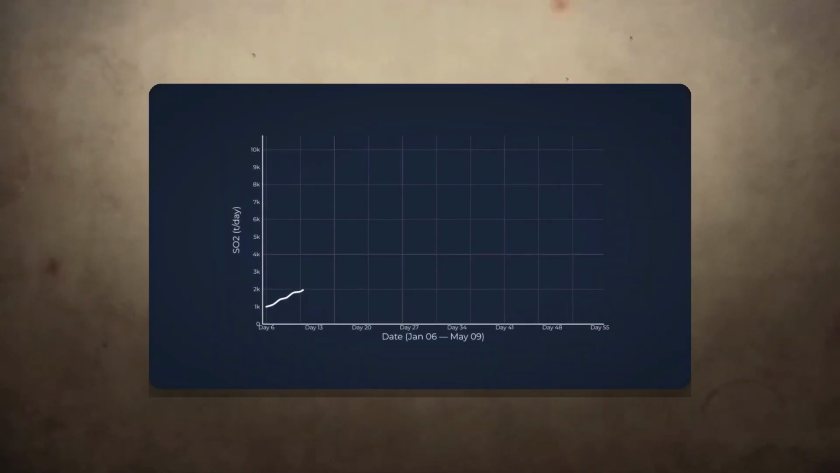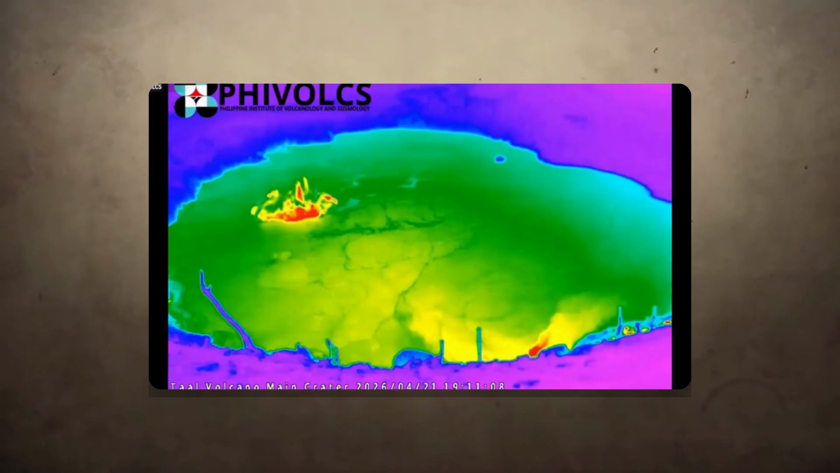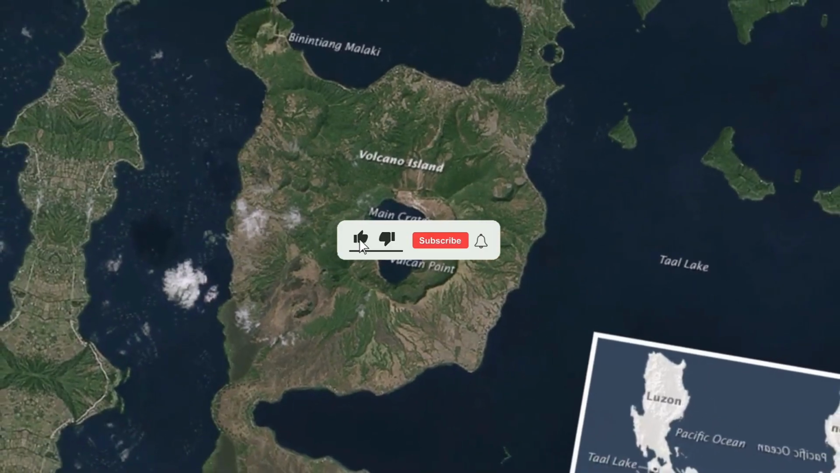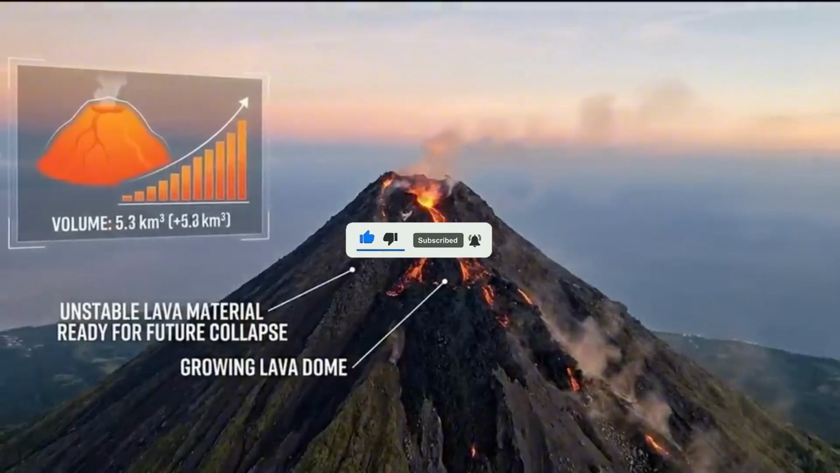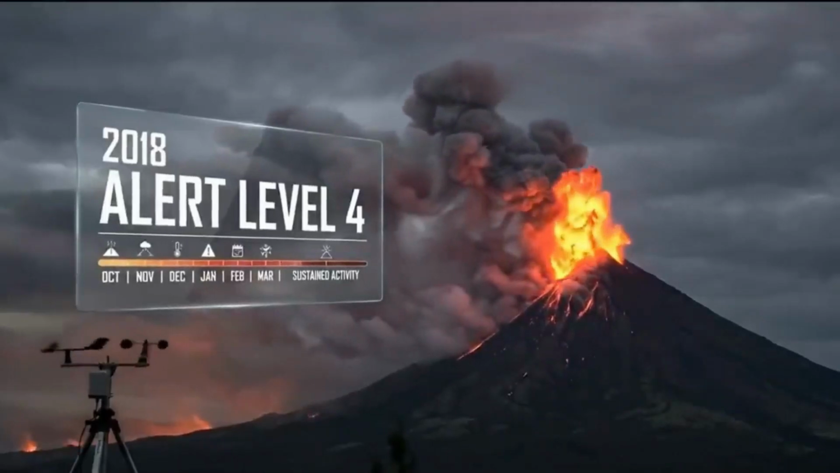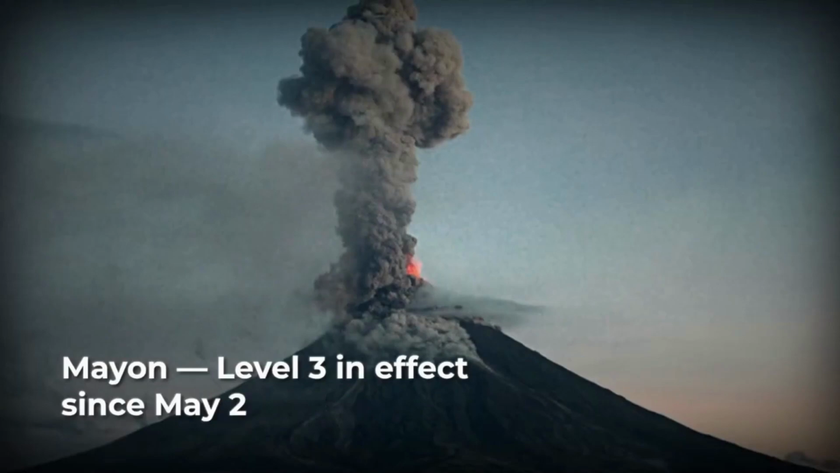People often misunderstand the alert level system PHIVOLCS uses. It is a scale from 0 to 5. Level 0 is quiet. Level 1, where Taal is now, means abnormal conditions. It is a warning that the system is unstable. Level 2 indicates increasing unrest. Level 3 signifies magmatic unrest, with an eruption possible in weeks. Level 4 warns a hazardous eruption is imminent within days. Level 5 is a hazardous eruption in progress.